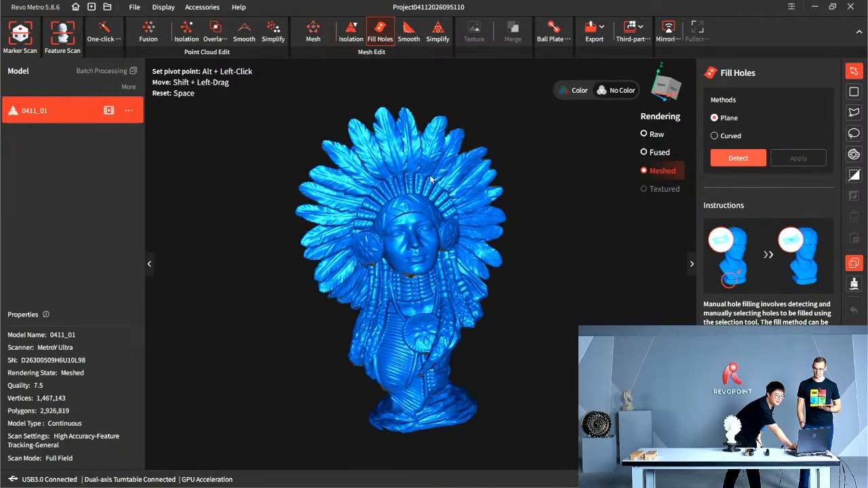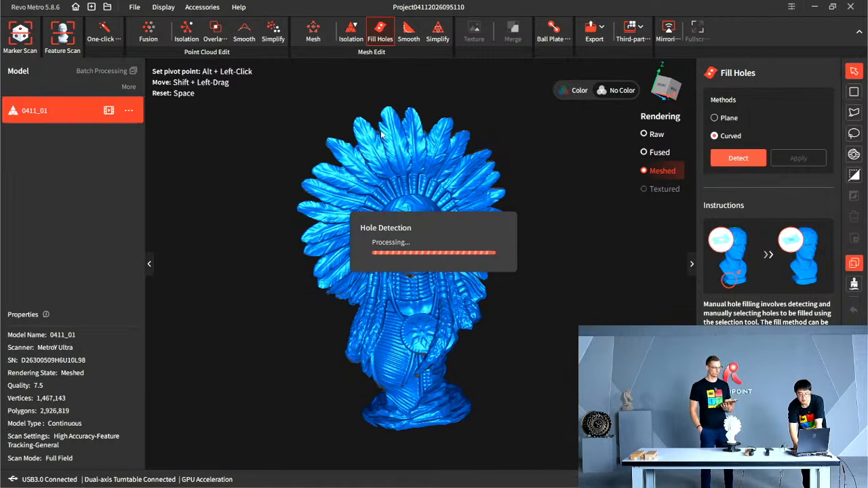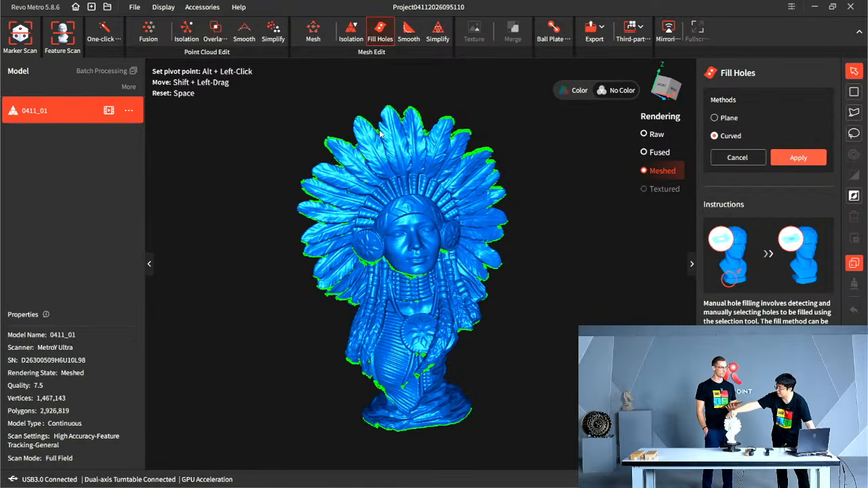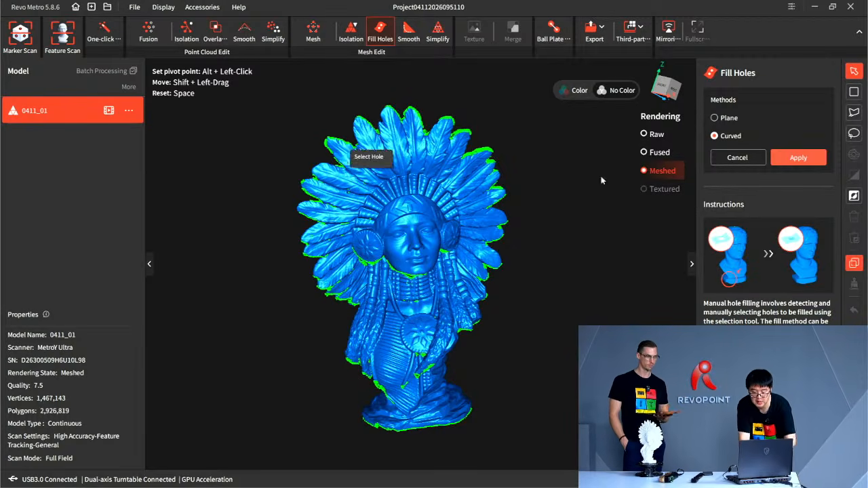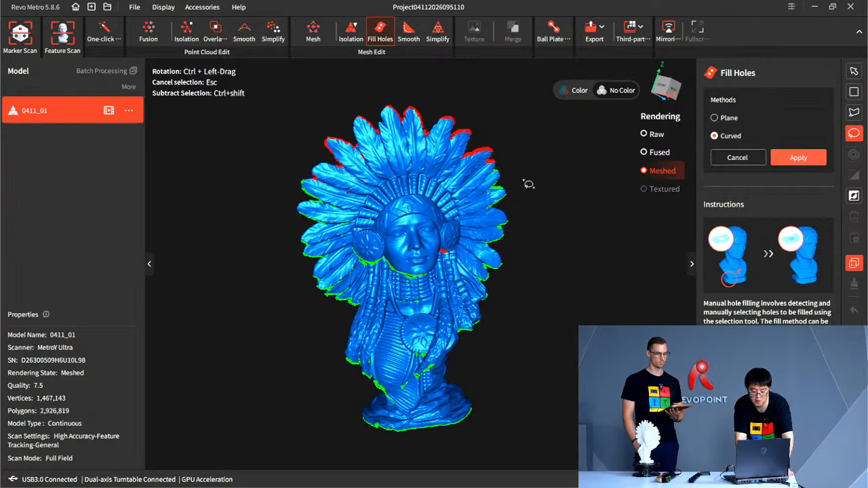And here's the fill hole function I was talking about. So why'd you go with curved hole? That's because every hole you left here cannot be filled with the plane. If we fill with plane, it won't be compliant to the original curvature of the object. Makes sense.